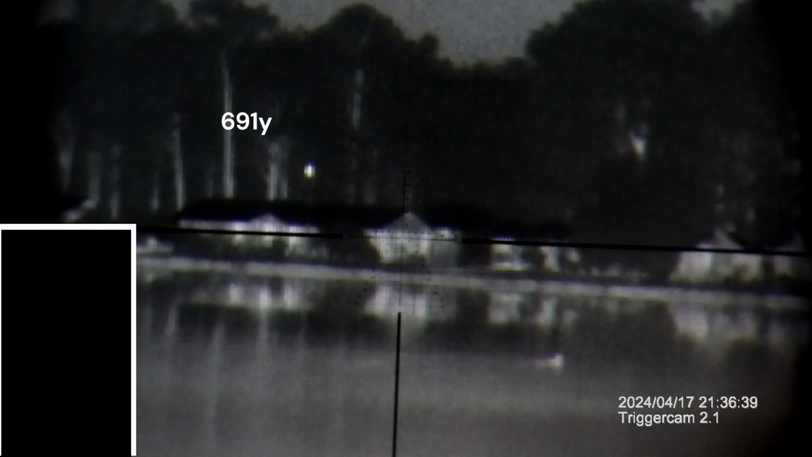But this is the house that was, I don't have the ranges just because I'm pressed for time, but I'll make sure I throw it up on screen. This was the house that we ranged first. Well, we had some little ducks out there. Yeah, look at that.